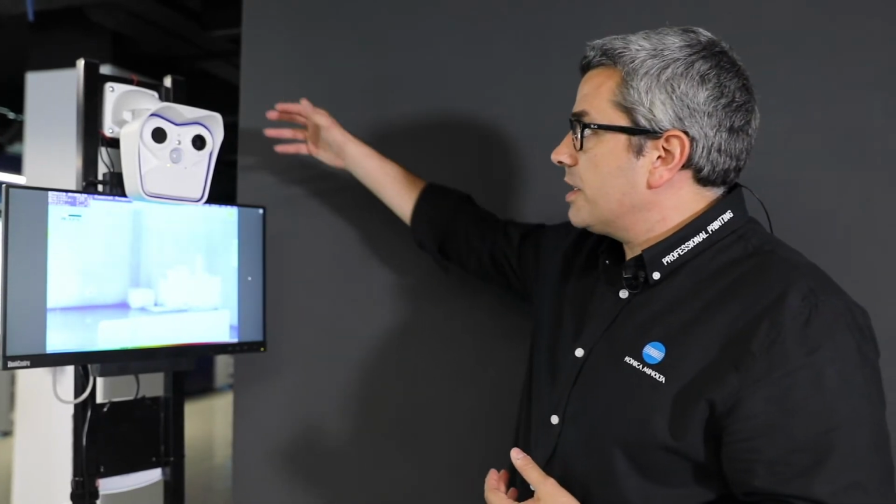So we can dismount it from this support and we can install the camera in some other area or use it for some other specific need, which we are able to do with both the camera and the Mobotix analytics software, which is included with the actual camera.